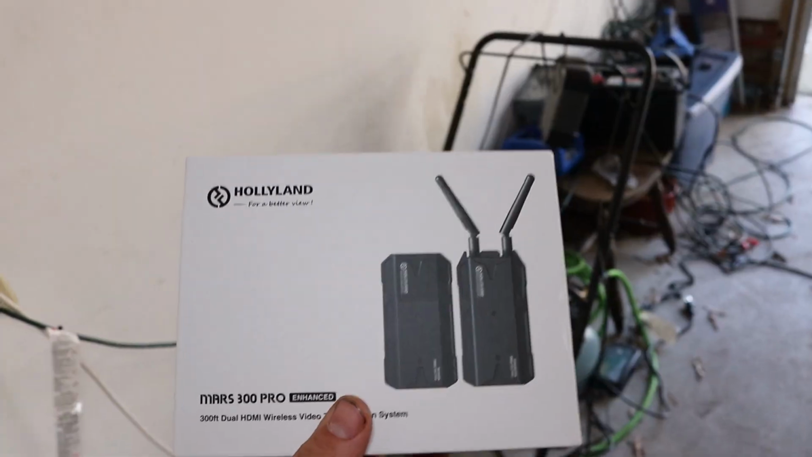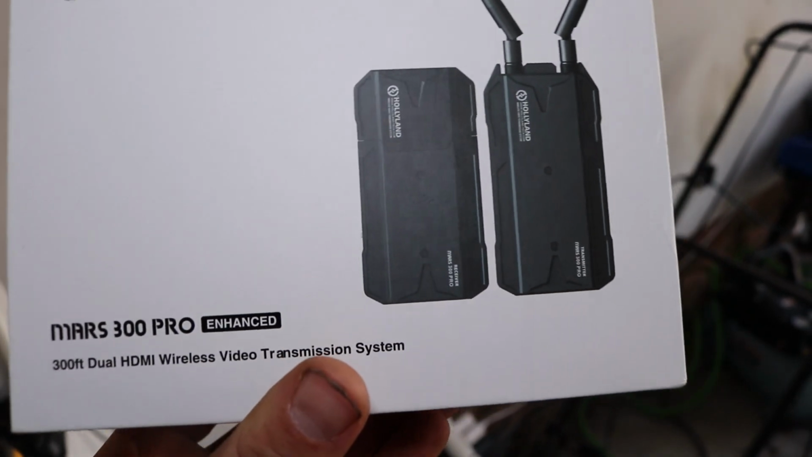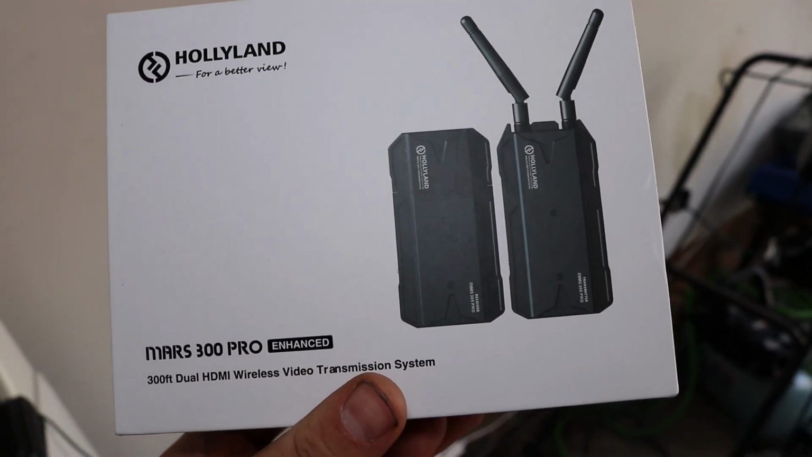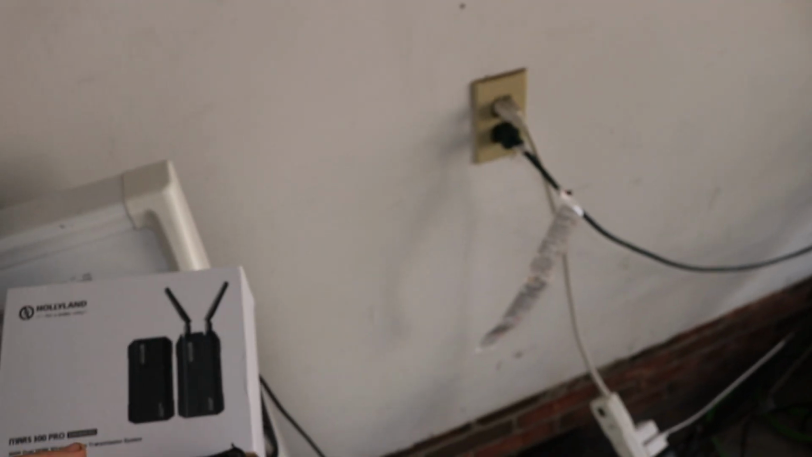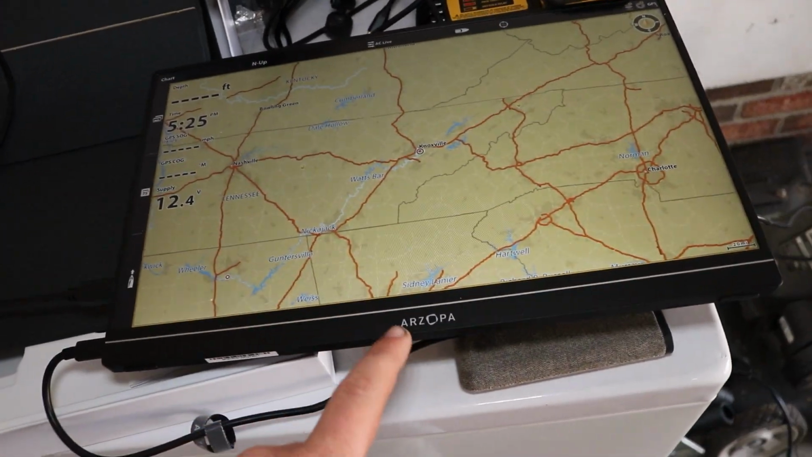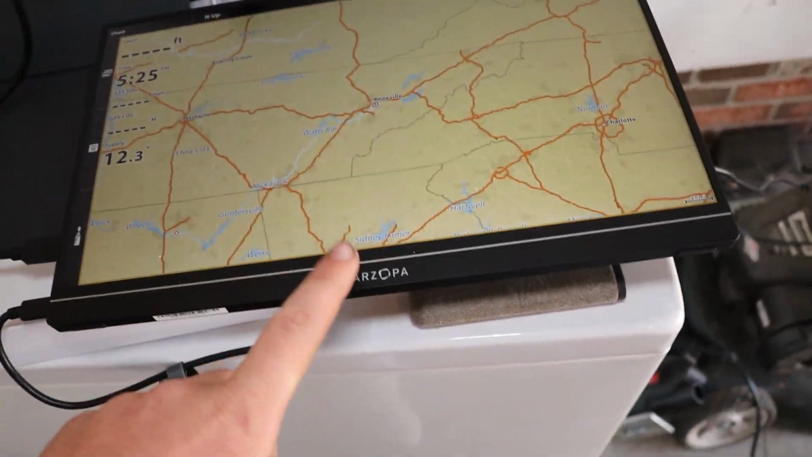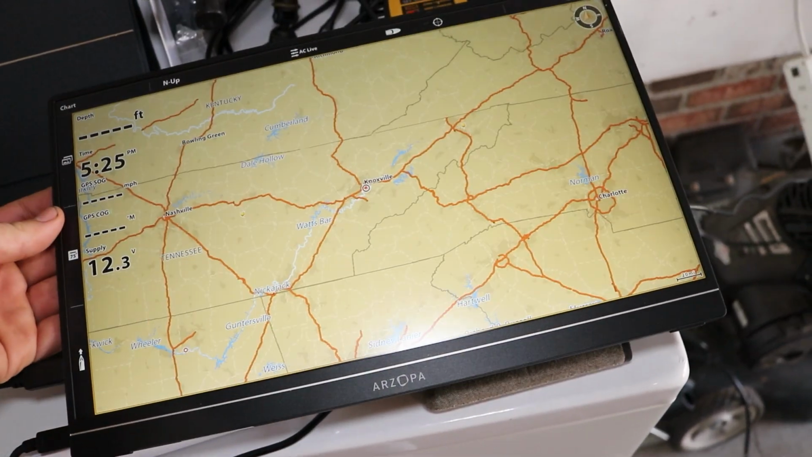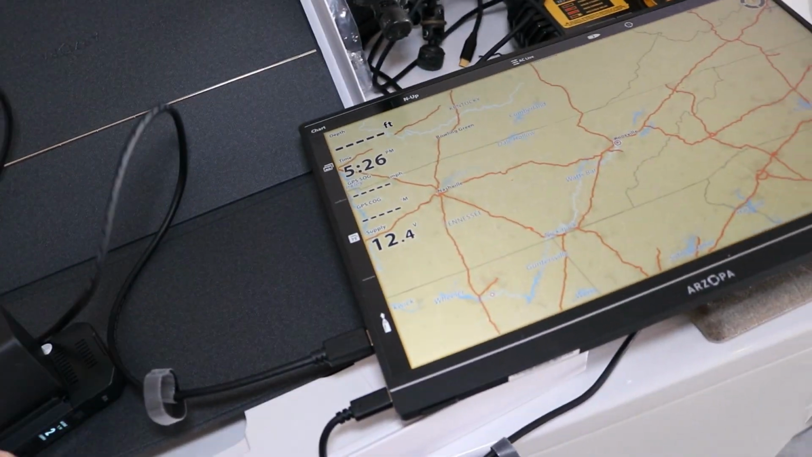Now perhaps the coolest thing, I was trying to figure out how to transmit my sonar video wirelessly to the shore. So after doing a bunch of research, I found this cool product, Hollyland Mars 300 Pro, and you can actually wirelessly transmit video. This is normally used for DSLR cameras when directors are out there in the field. So I got this cheap little screen. This is just a 1080p, like a $100 screen, and this is something that's really easily portable. It's not touchscreen or anything, but I have the Hollyland receiver plugged into it.